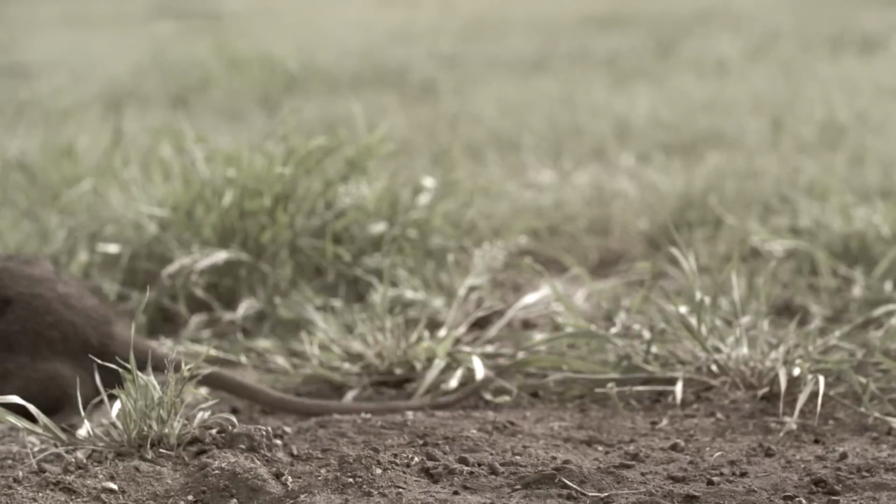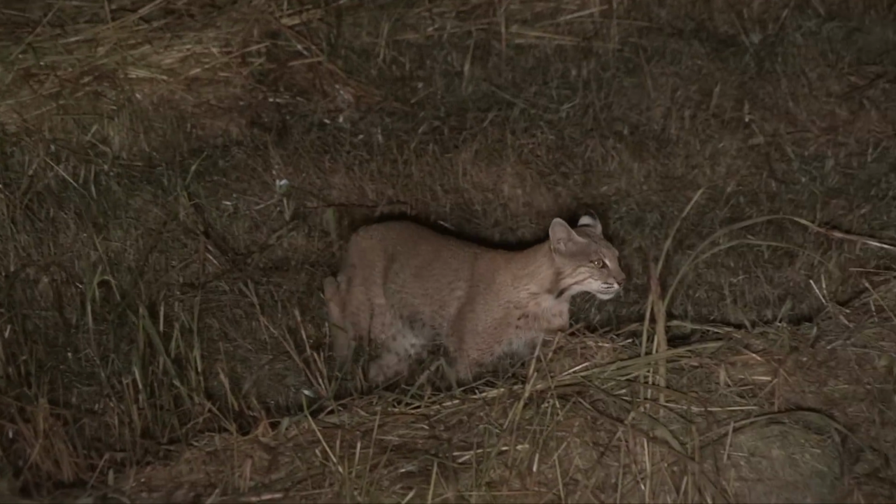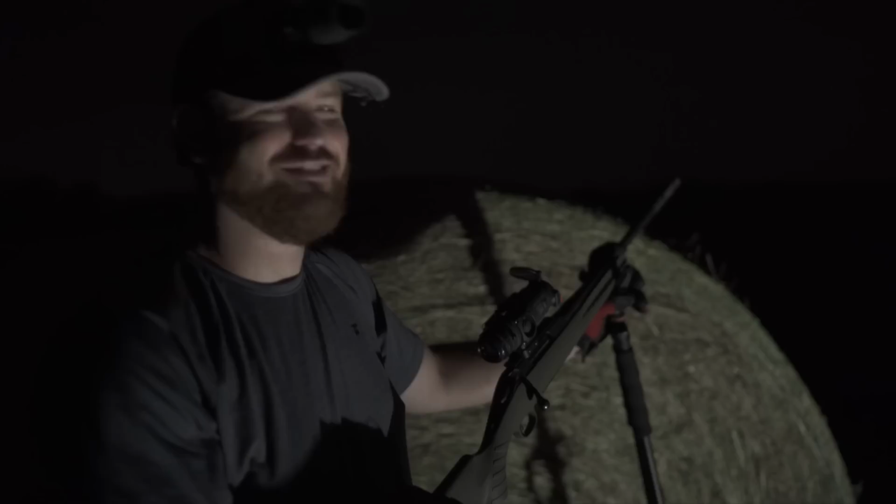We've been filming with a light rig like that for the better part of 10 years. Big white lights and people giving us a hard time for it. Now we're taking a polar opposite turn. Let's try this stuff with no lights.